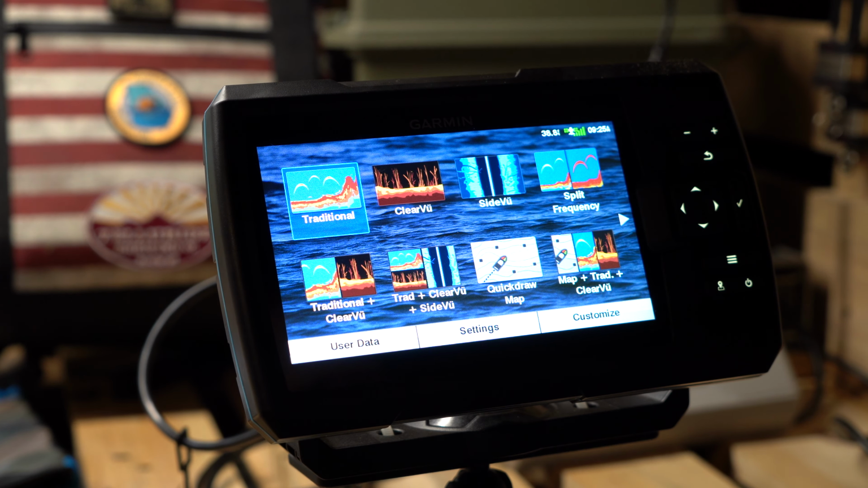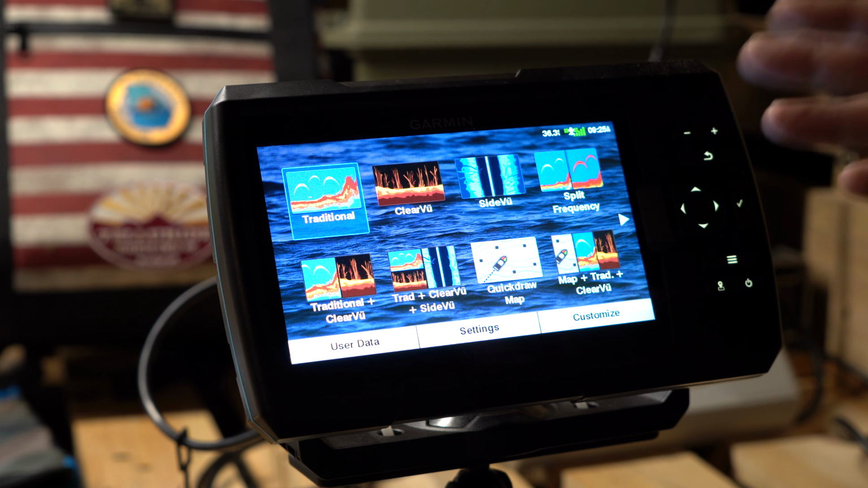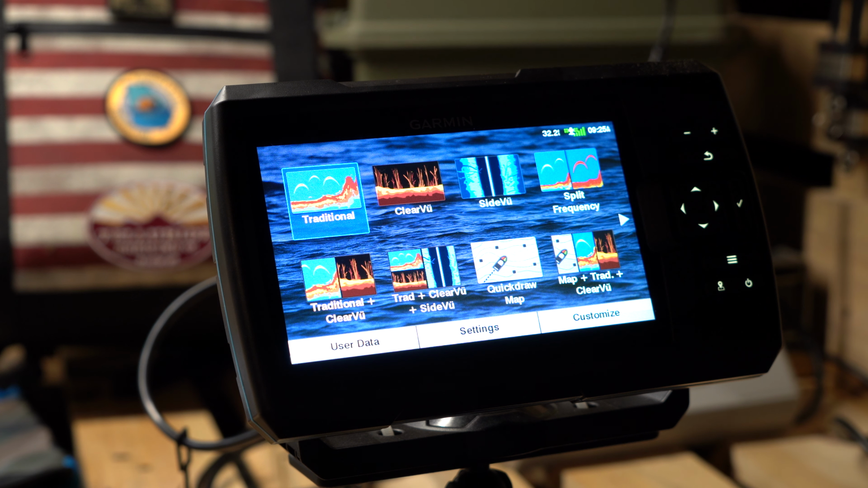Alright, first things first, simulator mode. A lot of what we're going to do here is show you some of these pictures on this clear view, the side view, or the traditional sonar. And we are in my outdoor shed at the moment. I'm going to have to set up the simulator mode in order to do that.